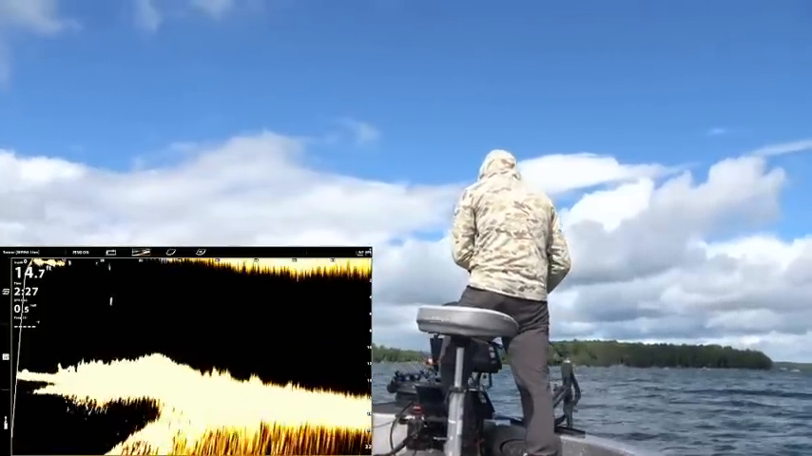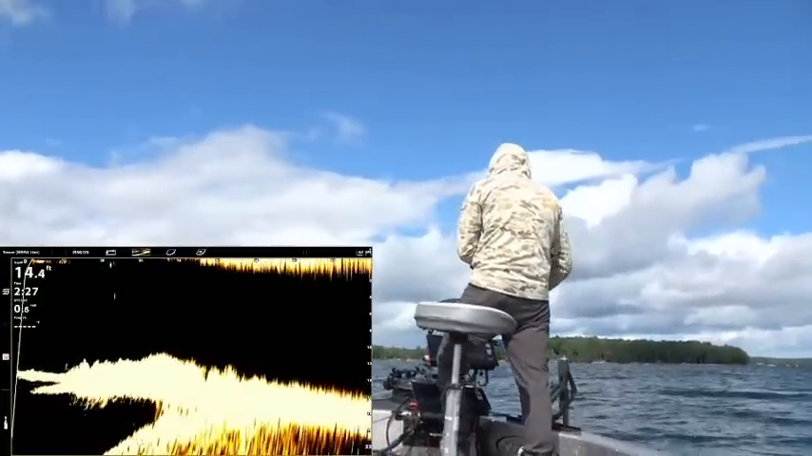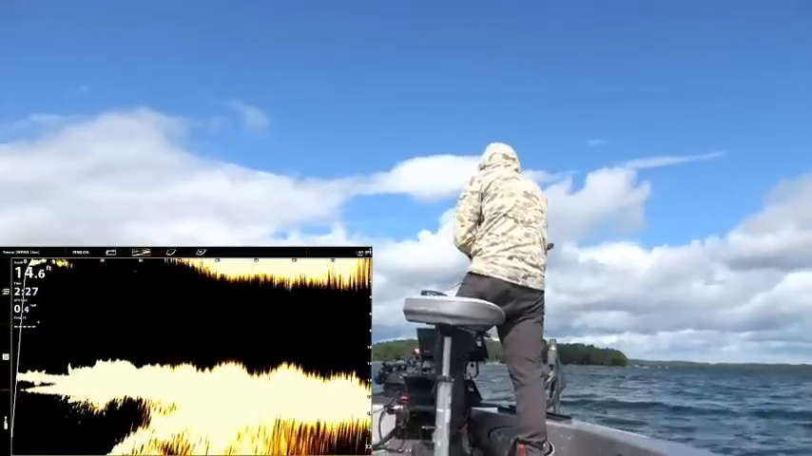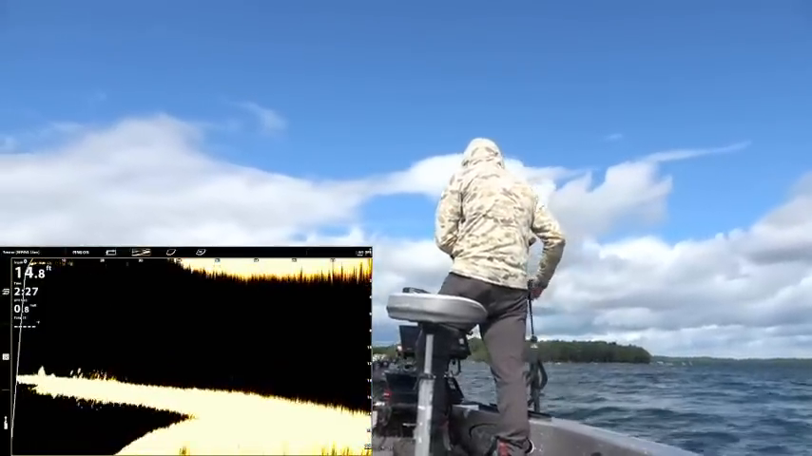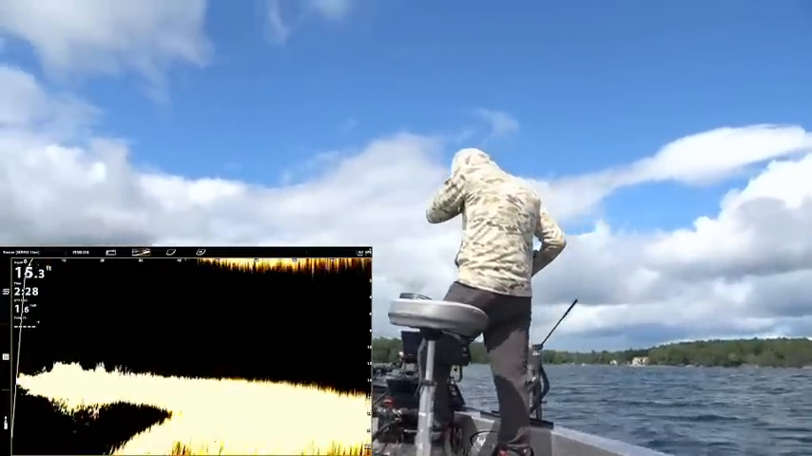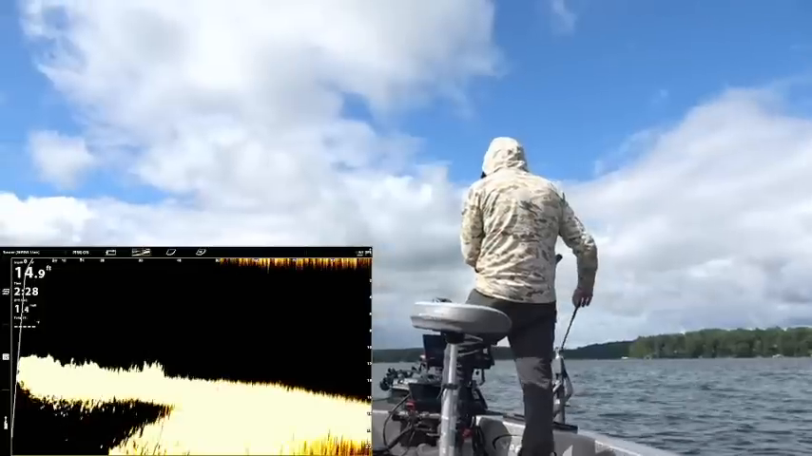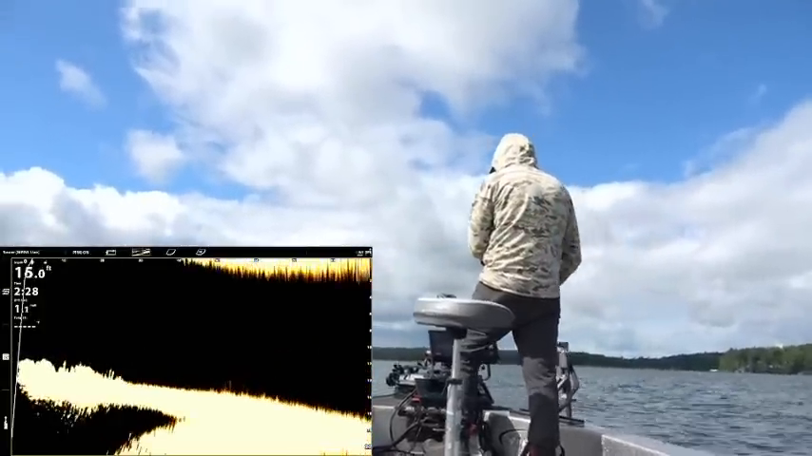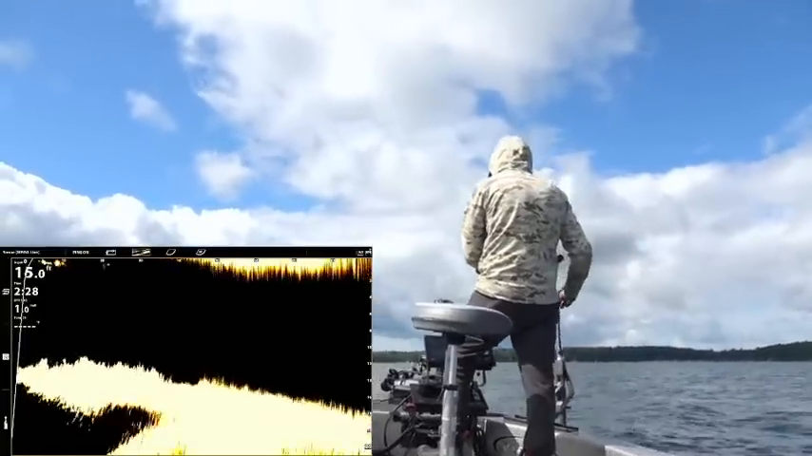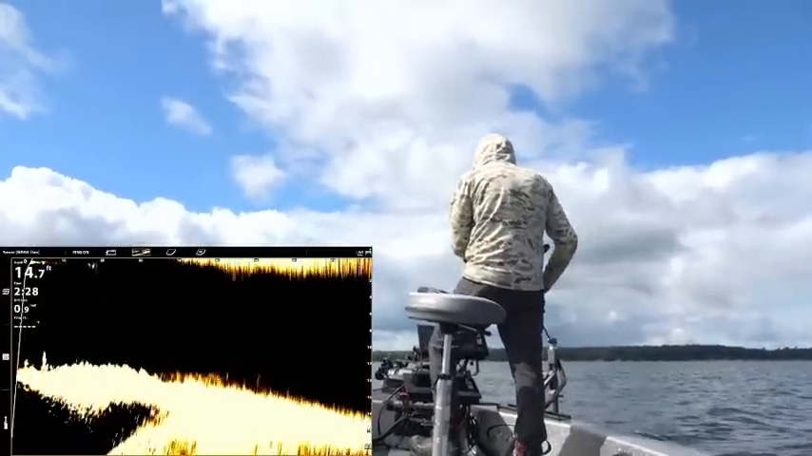A lot of them spooked away, it looks like. Well, that was like the first good thing I've seen here, which is convincing that there could potentially be some more around. I like this edge, how it's real clean. No weeds. I like that. Real thick up inside.